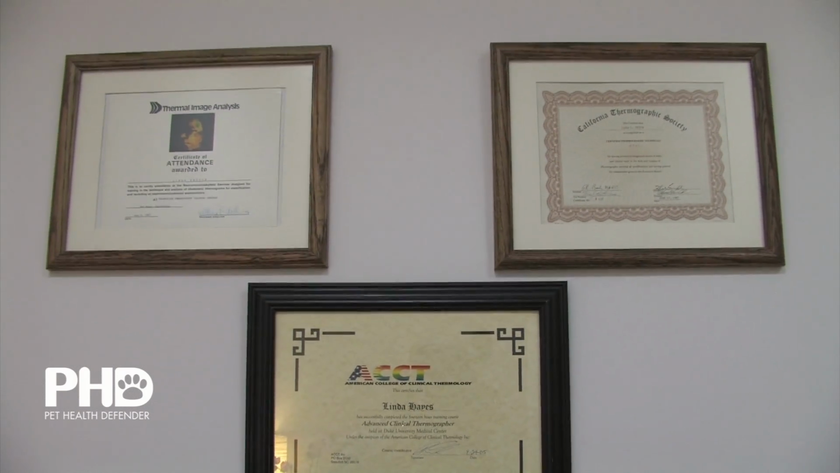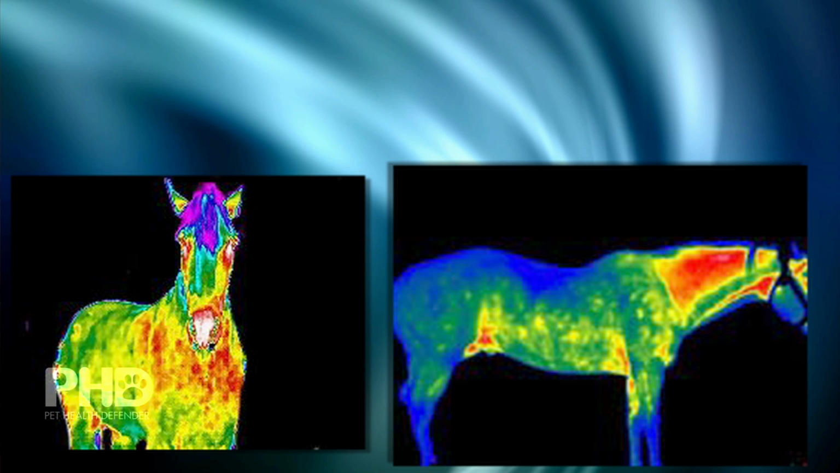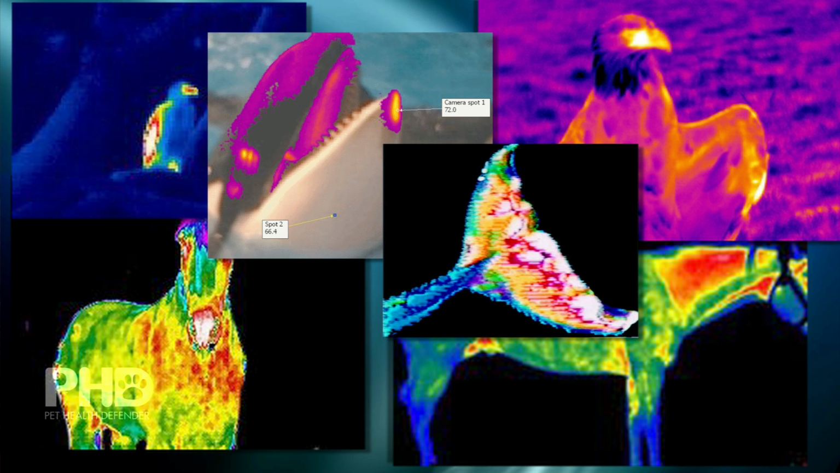Hi, my name is Linda Hayes. I'm a certified clinical thermographer. I've been doing this for over 25 years. I use it in the medical field, the medical arena, but I have done racehorses, I've done golden eagles, I've done whales. With the animals, we're measuring the heat spots, and we're seeing how those heat spots can change with whatever we're using to help that animal. And I was very impressed with this test.